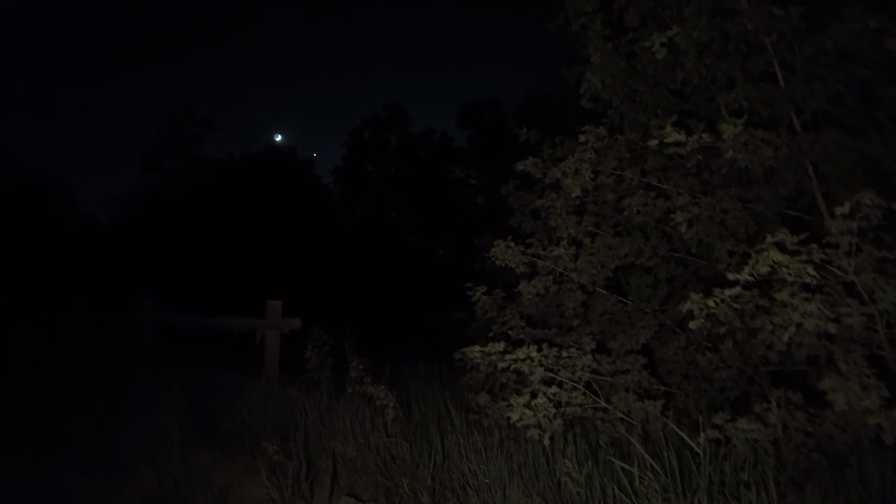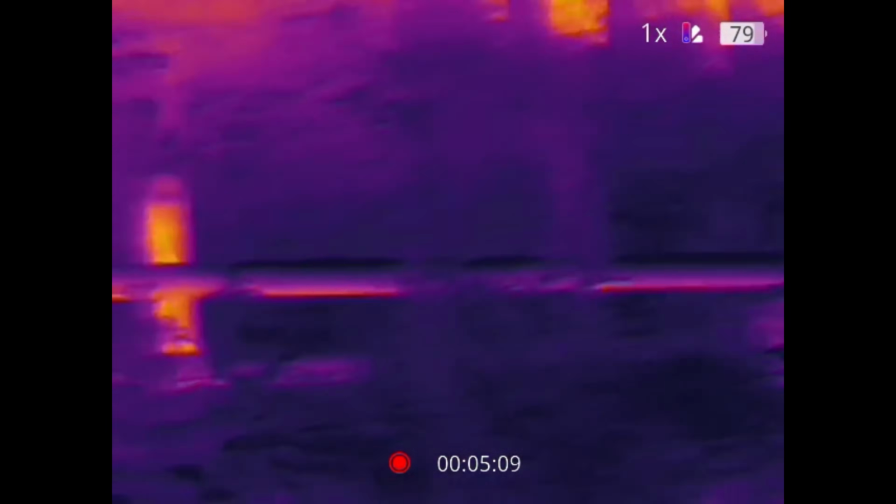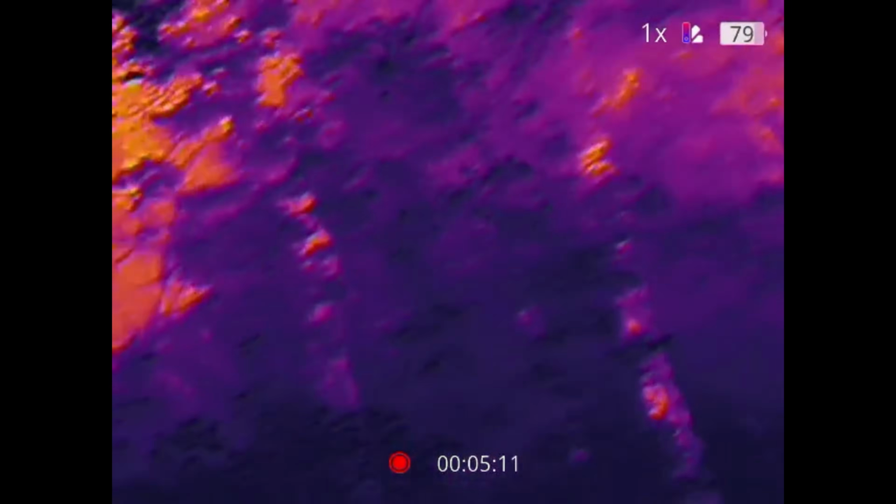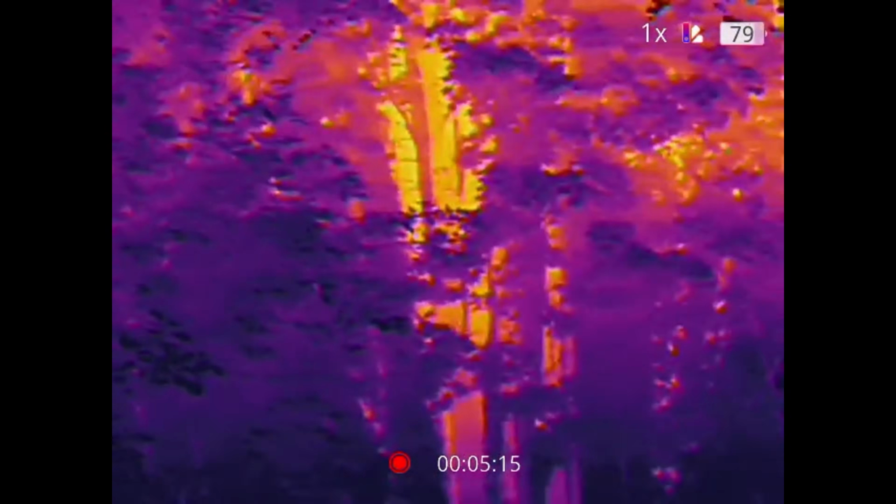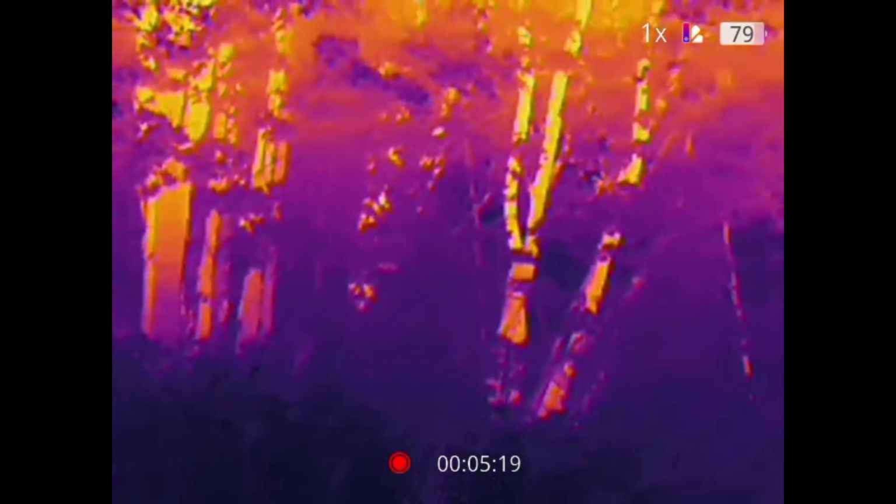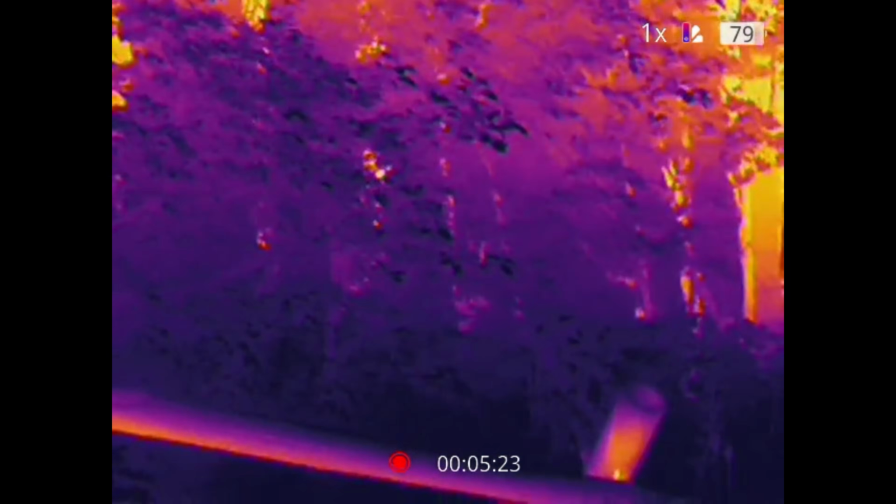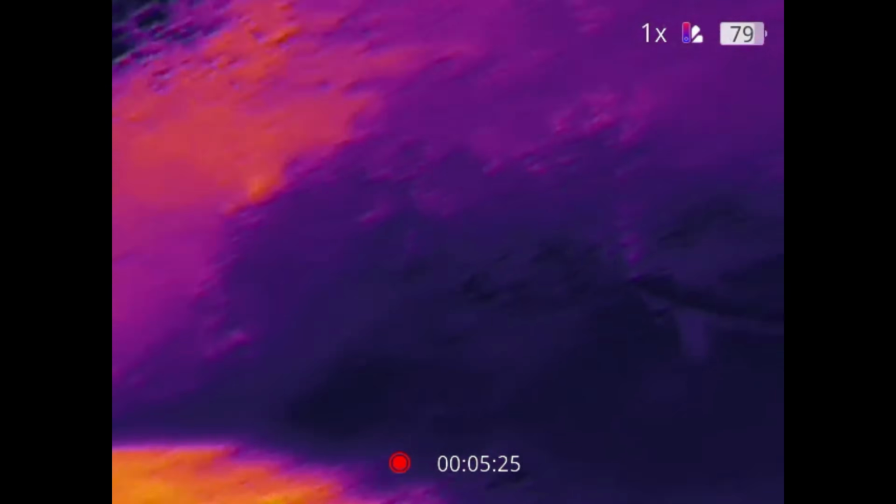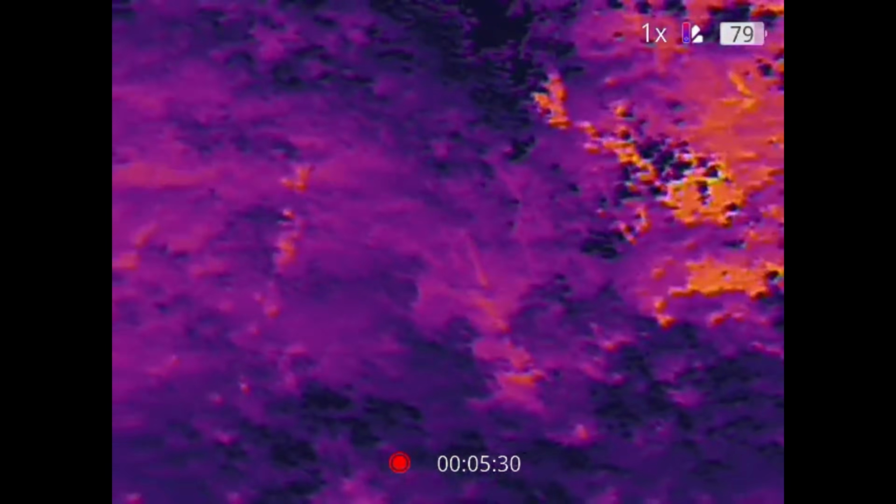Okay, I saw that and I was like, oh my gosh, lights, but it's just the moon. I am him. How's it going? Just, you know, up here looking for Bigfoot. I have a thermal camera going, which is going to get much more information than my camera, of course. So sorry that it's dark. I'm really trying to just see if there's anything out here.